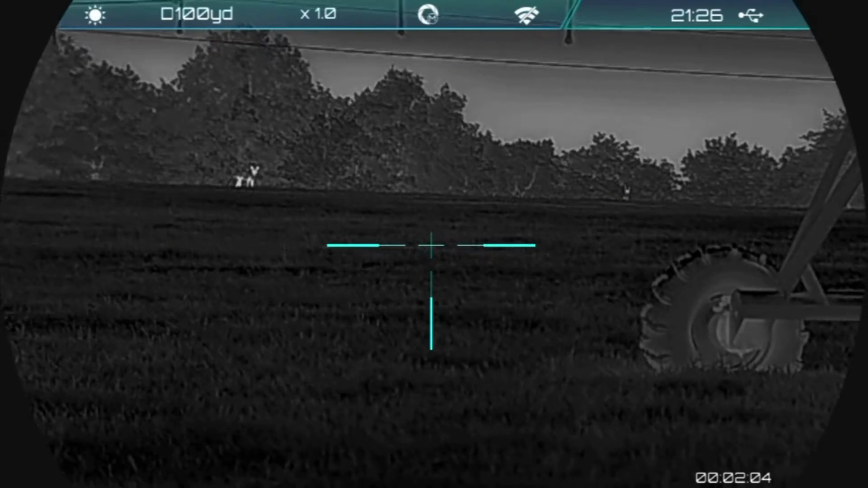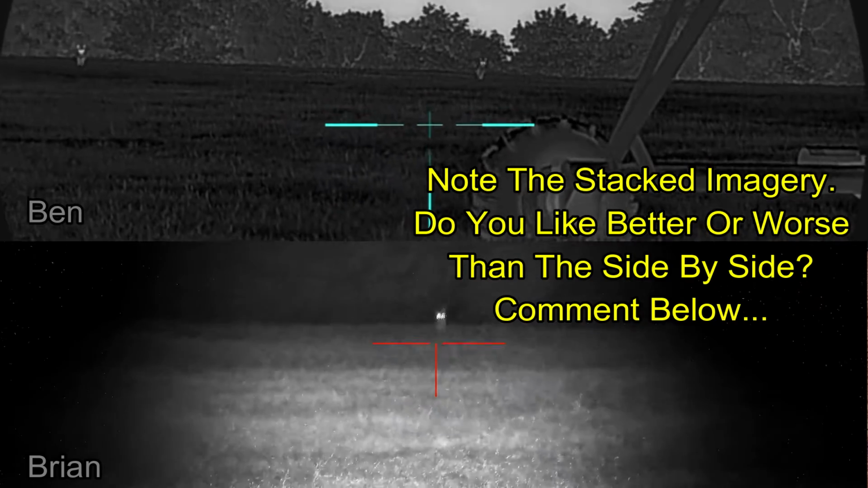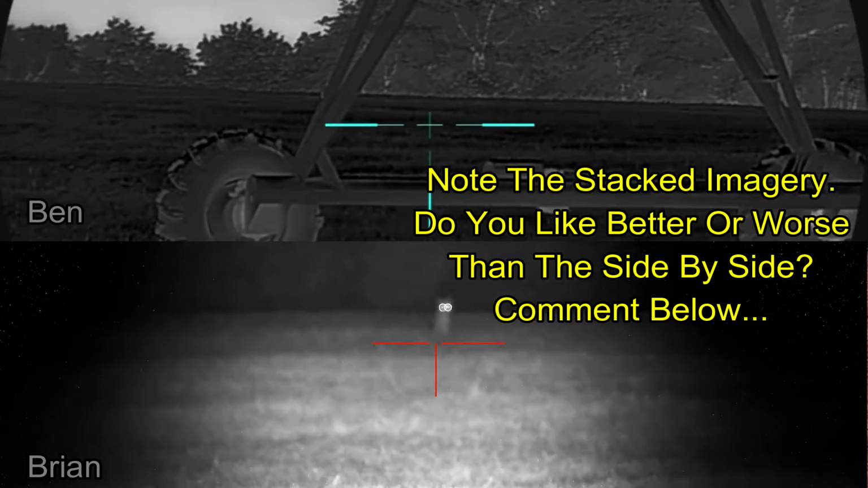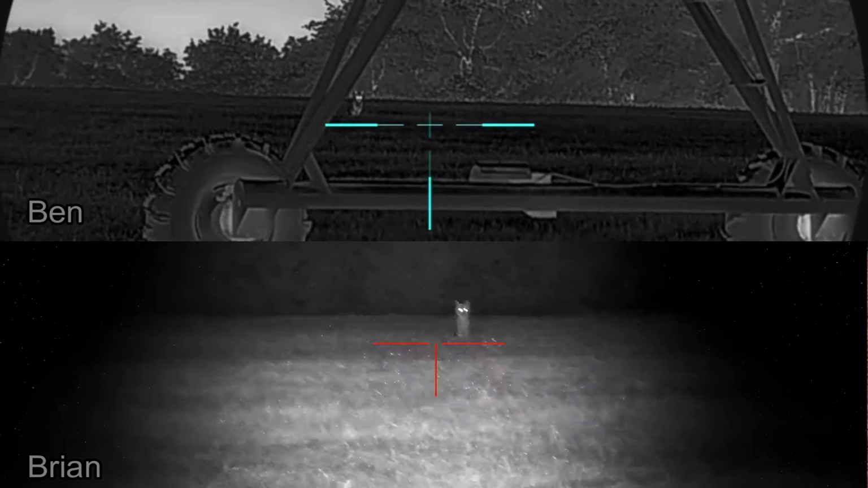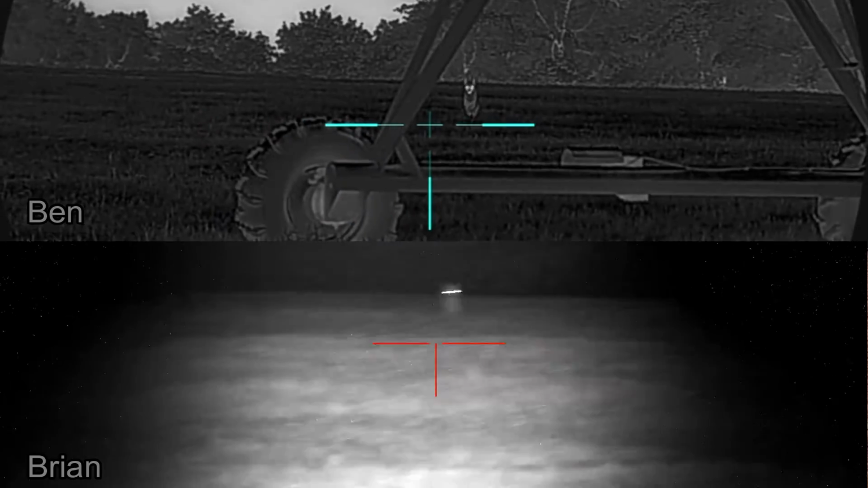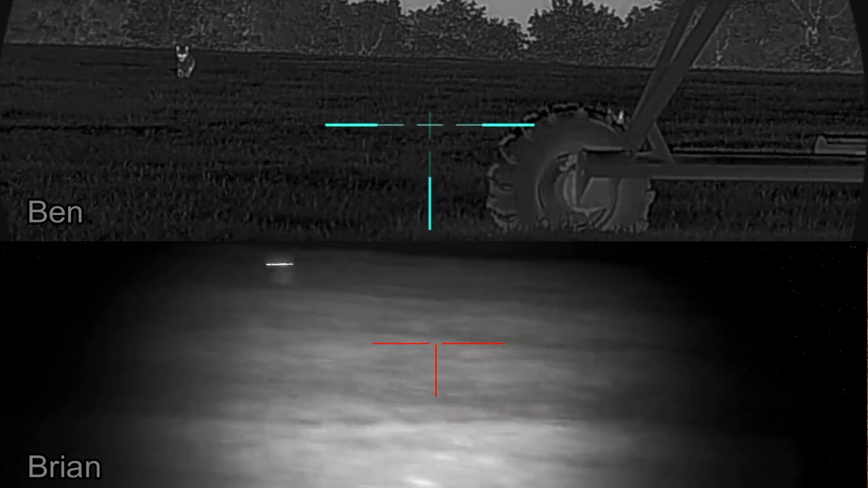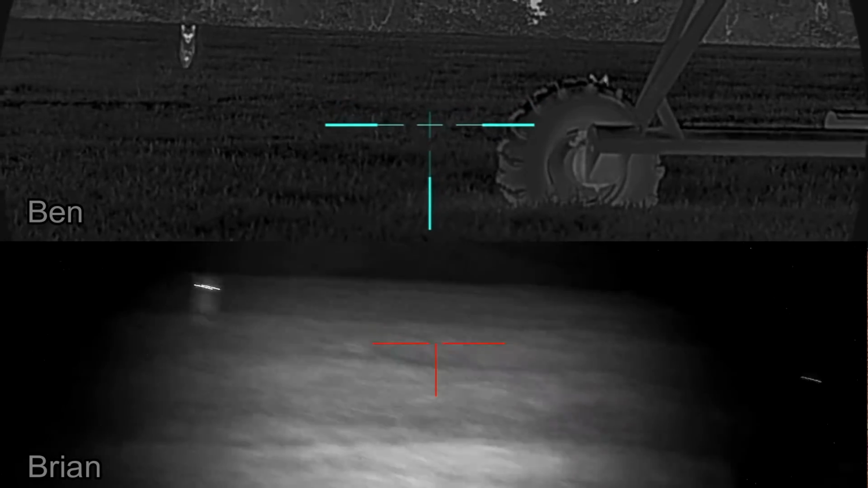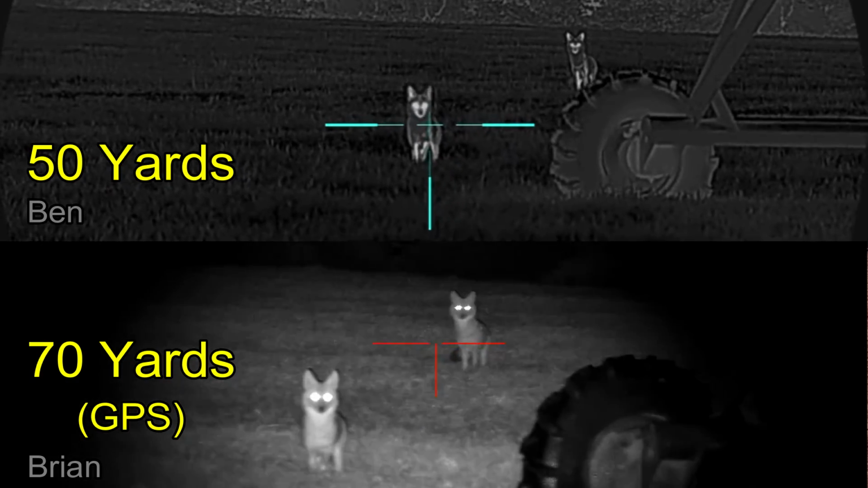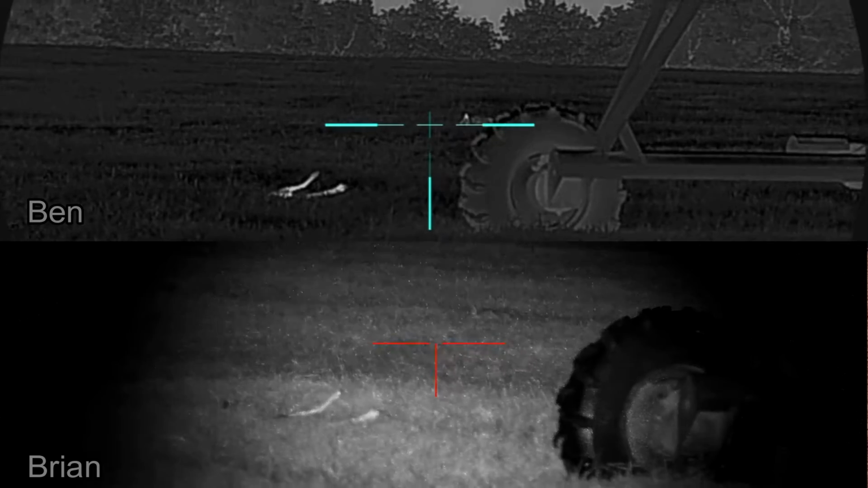Looks like I've got their attention, and here they come. Coming in, I got the one on the right. Now here's that stacked imagery that I'm talking about. I think it looks good for this situation. It did not look good for all the hogs when we weren't actually focused in the same direction. Right behind the pivot. 3, 2, 1. And just like that, 2 coyotes are down.